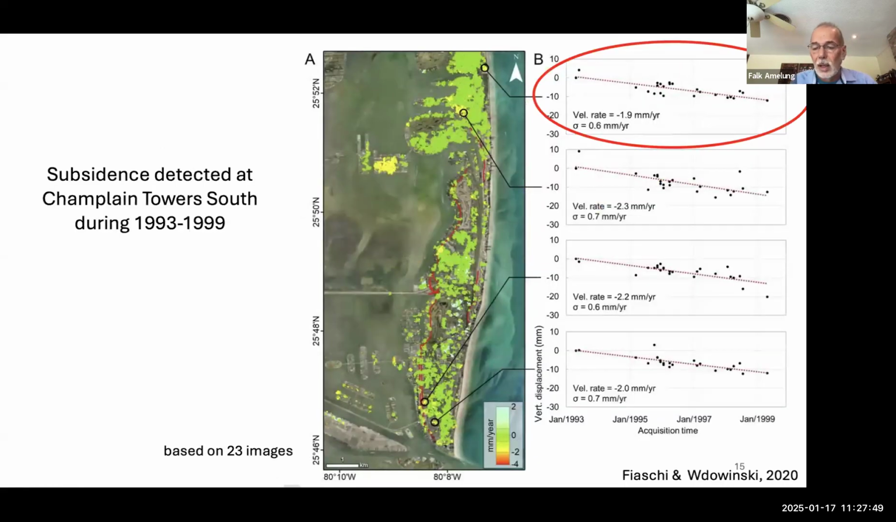A couple of years ago, Szymon Wrowiński, who used to be in our group before he moved to Florida International University, did a study with a student looking at land subsidence in Miami Beach, and he didn't see much. Everything is green except a few areas, which are yellow. This is data from the 90s, very old data, and he had something like 23 images, not more than that.